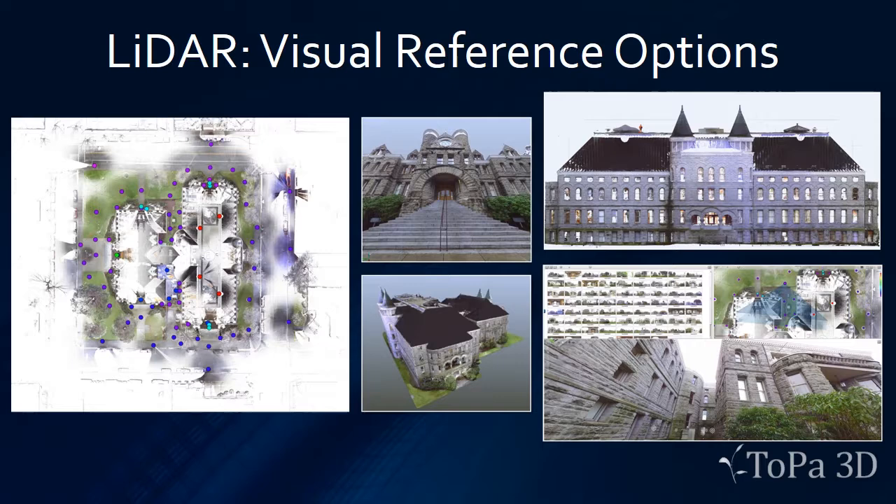LiDAR also provides visual reference options through the proprietary software. So using LiDAR in the sense of terrestrial scanning for this example, we scan the old Capitol building in Olympia, Washington, and from that you can look at it from a map point of view, from the left to right, from a photorealistic visualization point of view. You can see the entire structure in 3D as in context as a 3D model.